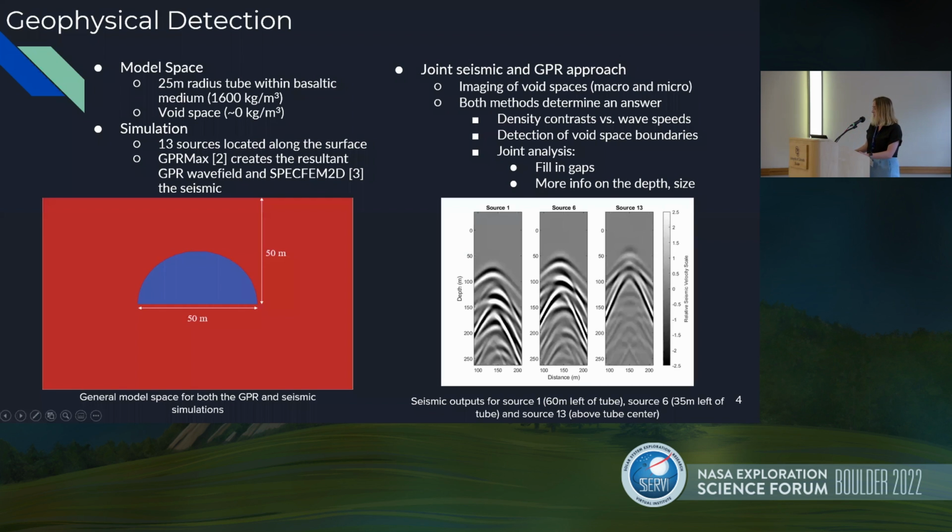This joint seismic and GPR approach is here looking at the macroscopic voids, but we will also apply it to microscopic ones as well. Both of these methods, as I said, can determine how deep this tube is, how big it is, all of these parameters and details about it, but we are hoping to use them together to fill in gaps and get more precise details about them because of the density contrasts and difference between them. Seismic waves increase in velocity as you get denser material. GPR or electromagnetic waves decrease in velocity as you get denser material.